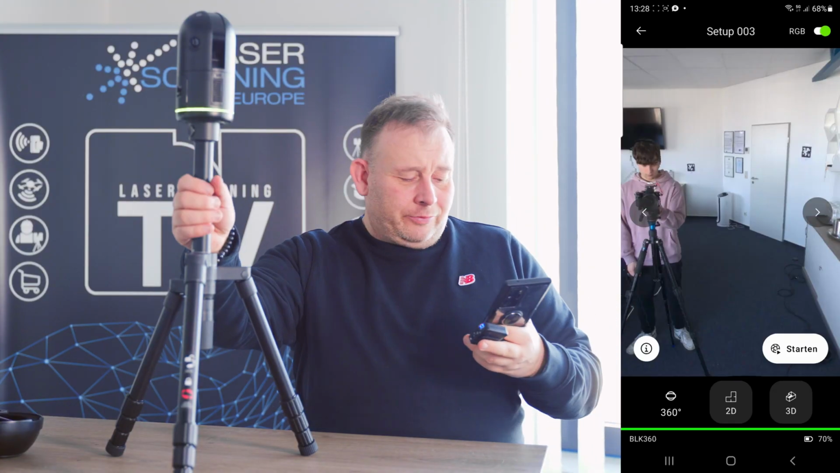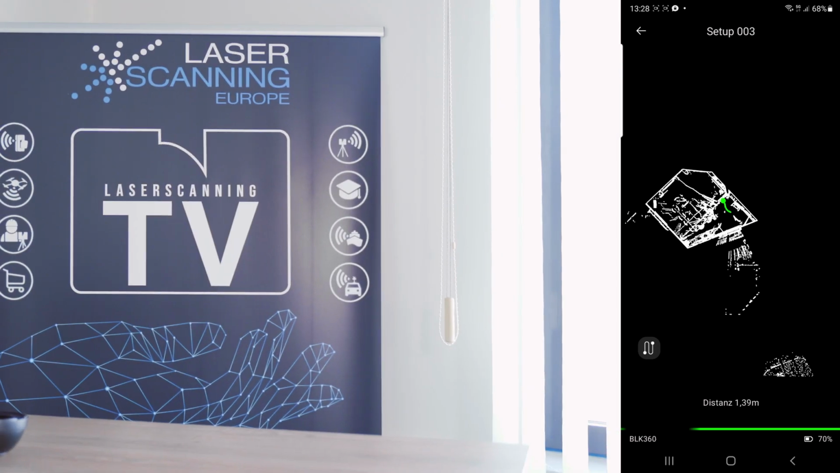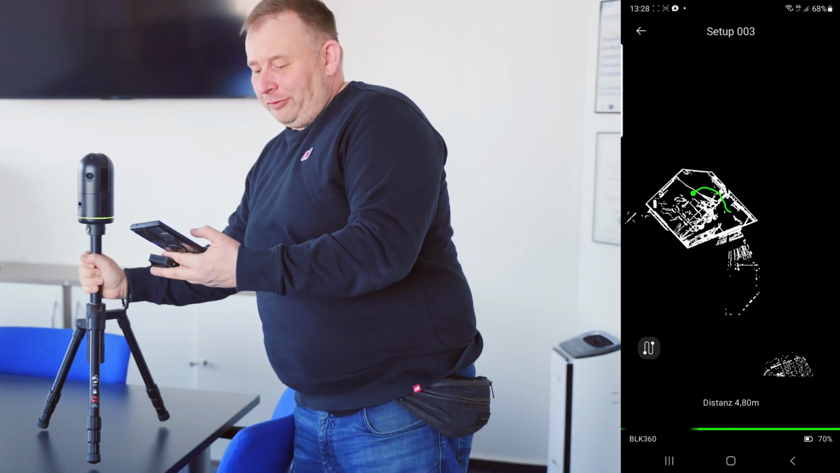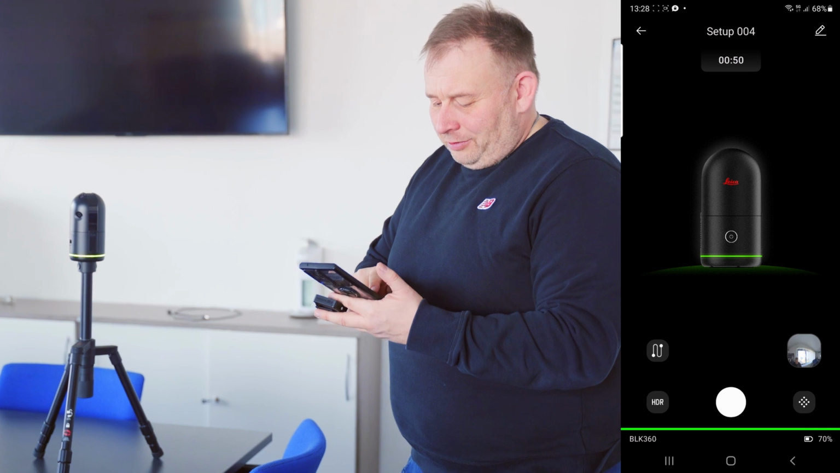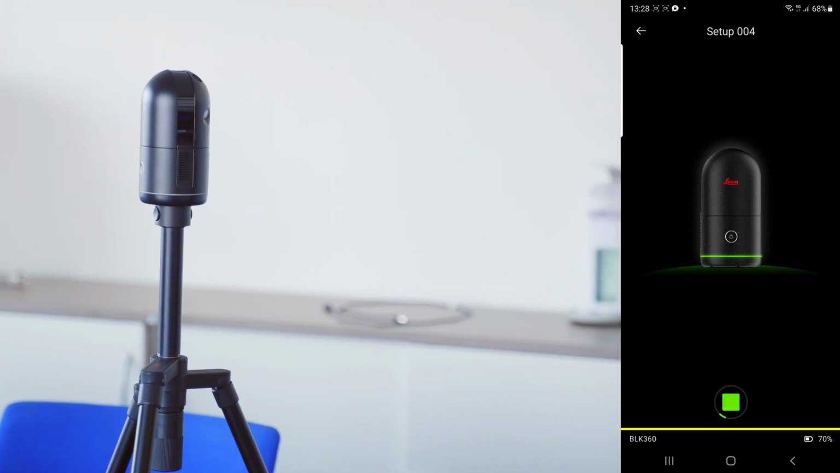Now it's ready with storage, because we don't try this running with the scanner without. And now you see first results, and then we move to another place. You can see it here live, how this system is working, and give us the other position. And now I start the scan again. It's a very intuitive system.